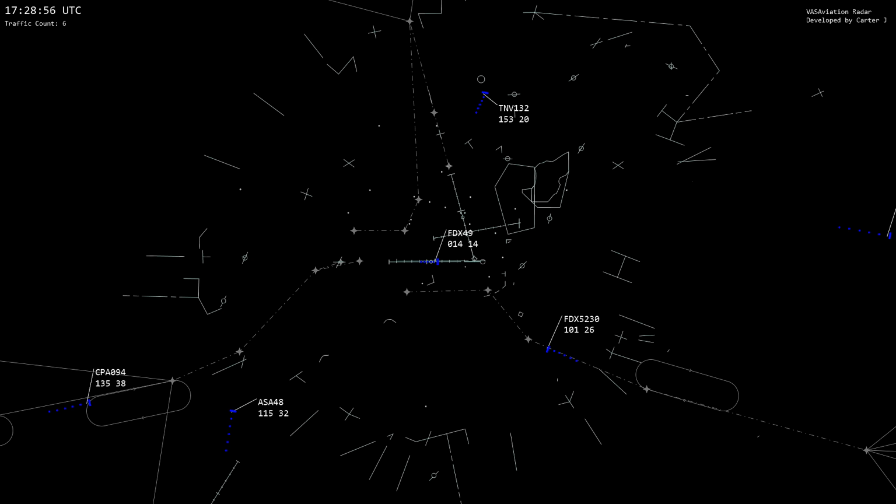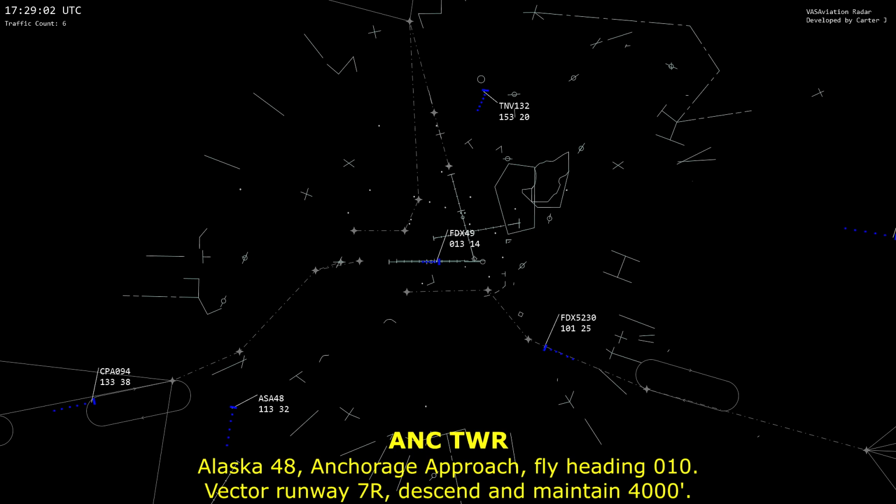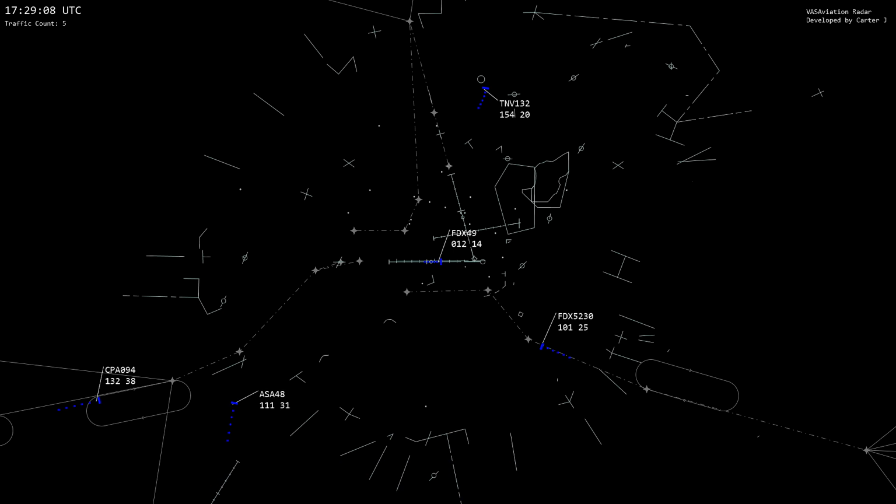FedEx Control, Alaska 48, we're checking in out of 11, Alaska 10,000. Alaska 48, Anchorage Approach, flight heading 010, vector runway 7 right, descend and maintain 4,000. 010 and 4,000, Alaska 48.